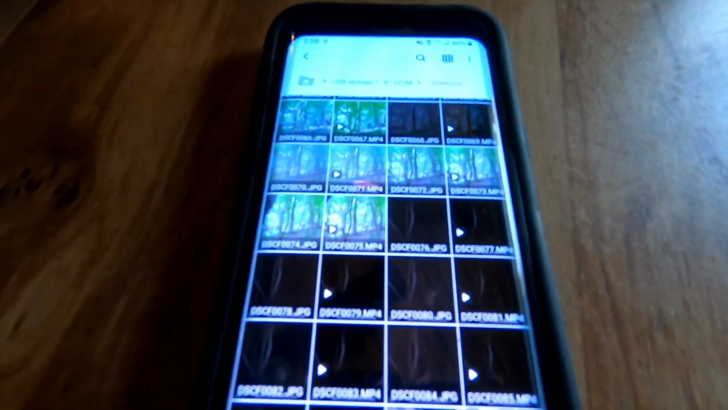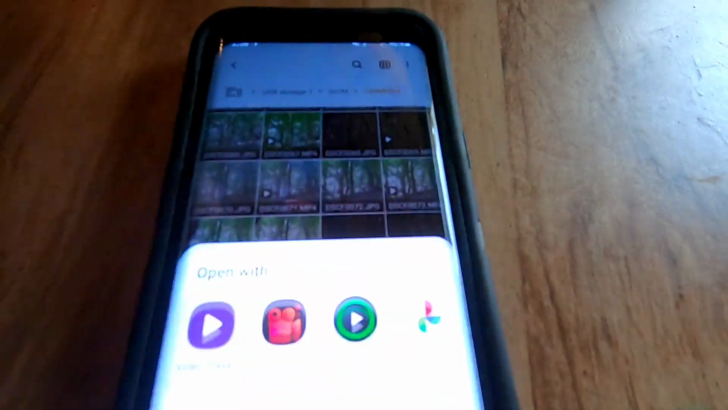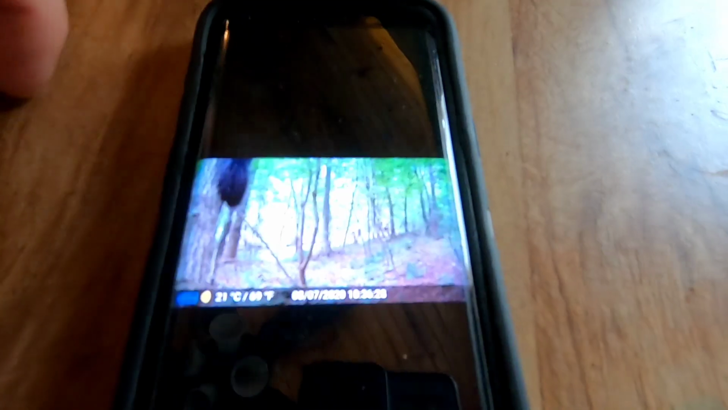So I finally just now got time to sit down, and I'm gonna show you guys what we got on these new cameras. And I think you guys are going to be pretty surprised. We got a couple target bucks on here that we're really going to try and hopefully have a shot at this bow season.